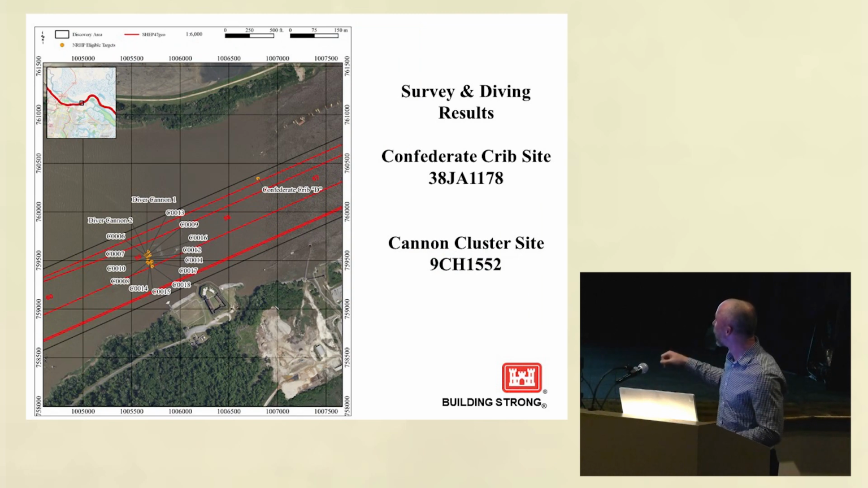Okay, so this is showing the cluster of artifacts on the left there. You can see Diver Cannon 1 and 2, and then all those others. That's the Cannon site, and then the Confederate Cribs site, which is actually in South Carolina. Cannon site belongs to Georgia. The Confederate Cribs are just on the South Carolina side, so we're actually dealing with two different states for those sites. But you can see where they are in relation to Fort Jackson. They're not that far apart, but two different jurisdictions.